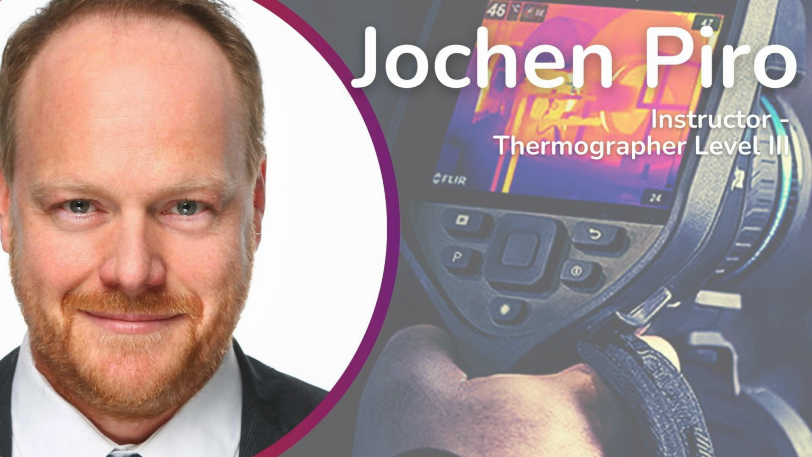You see sharp edges across the several cells, so they're covering several cells at a time, and that's often stain on the surface of the module, like bird droppings, which is not avoidable, unfortunately, of course. And this leads to a higher absorption and emission, and therefore a higher temperature on the module or on different cells.